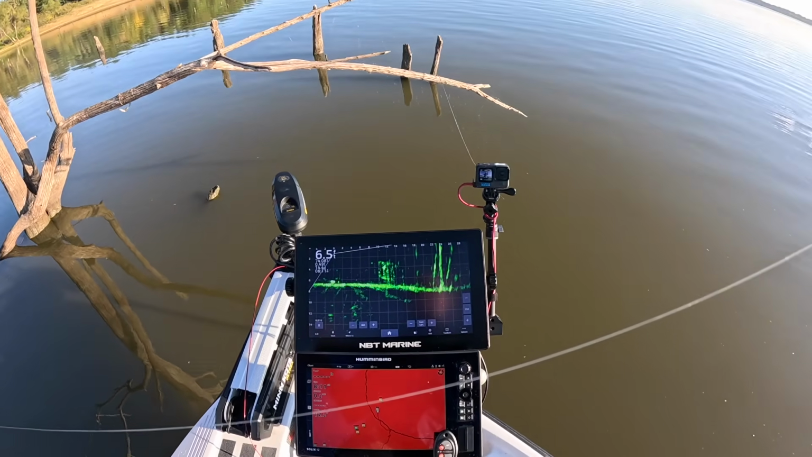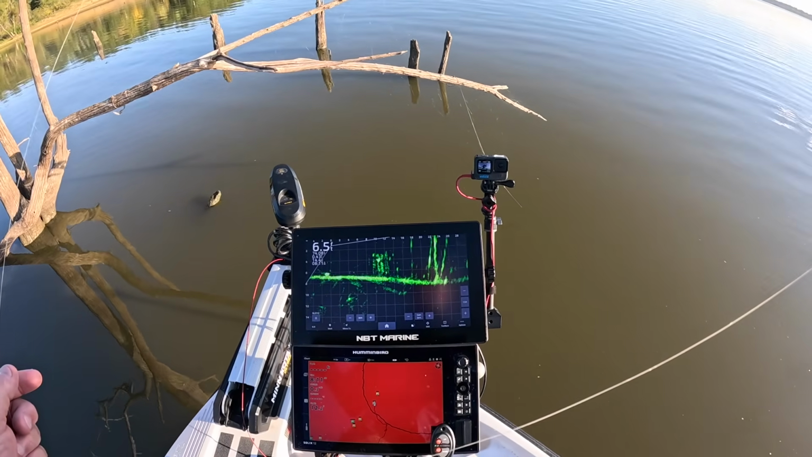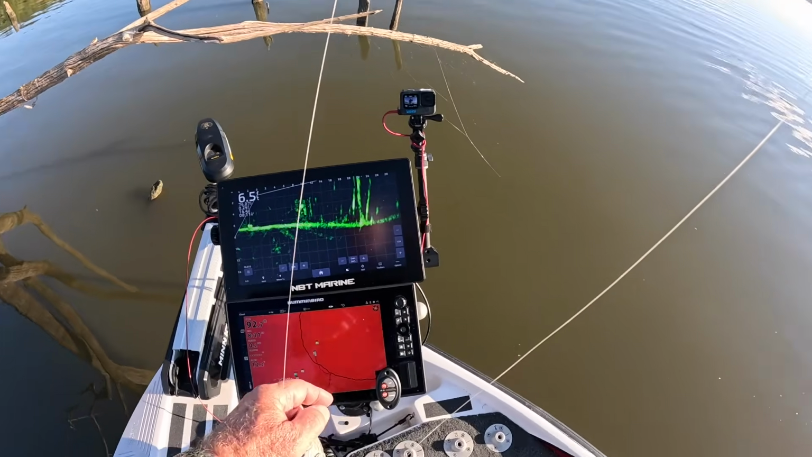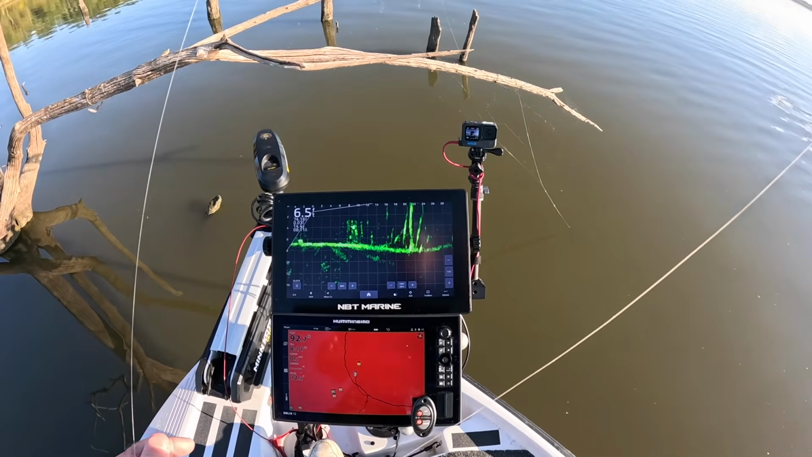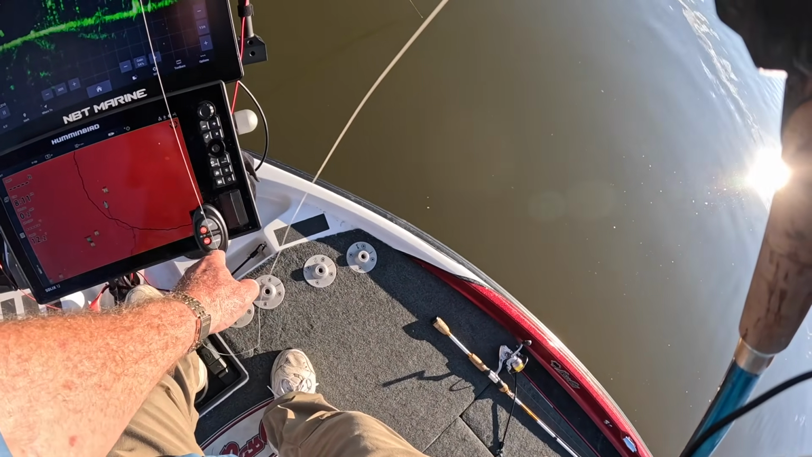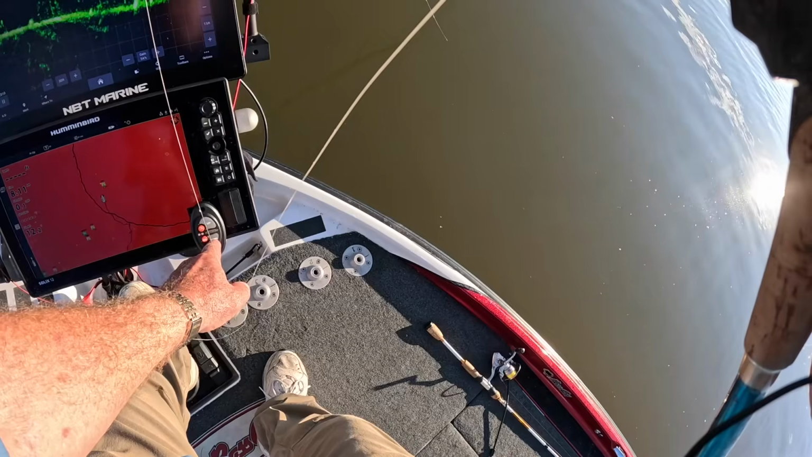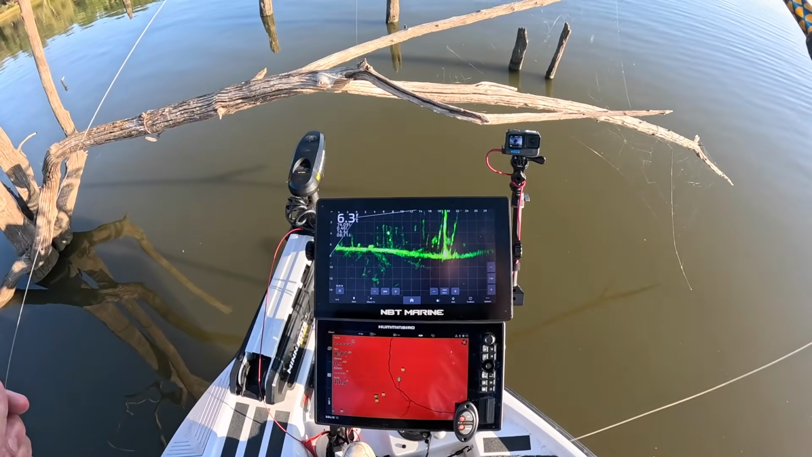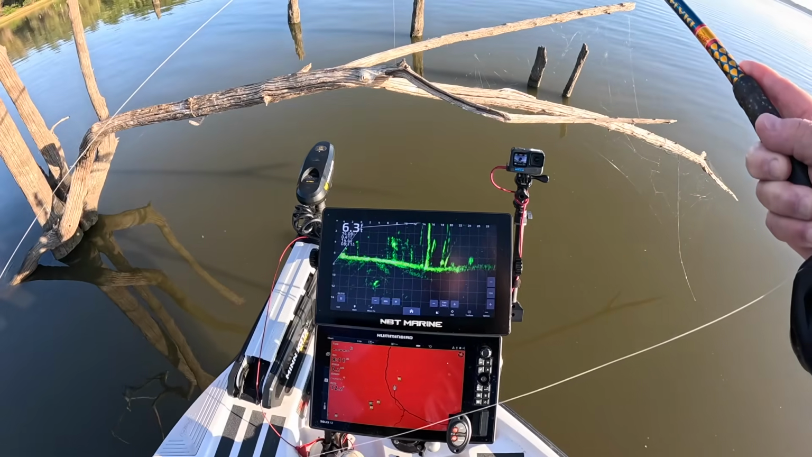I'm gonna have to fish over a limb. That's all right. Get him in here and put the poles down. Still not quite beyond the limb there.